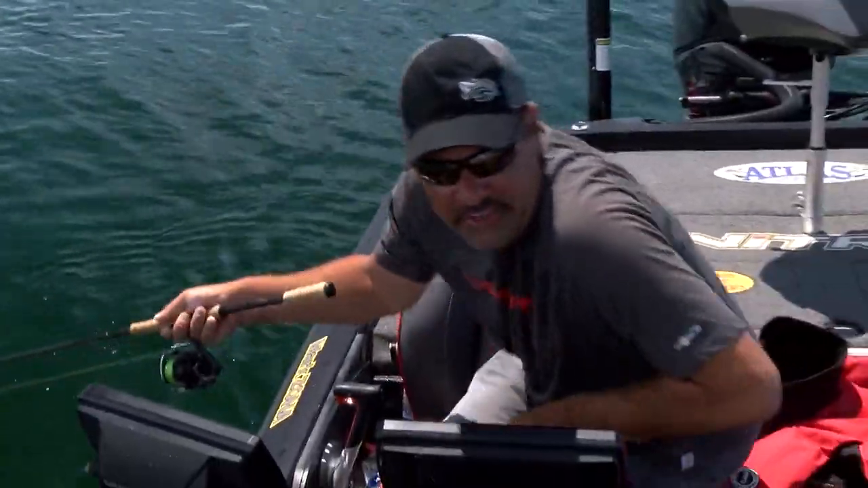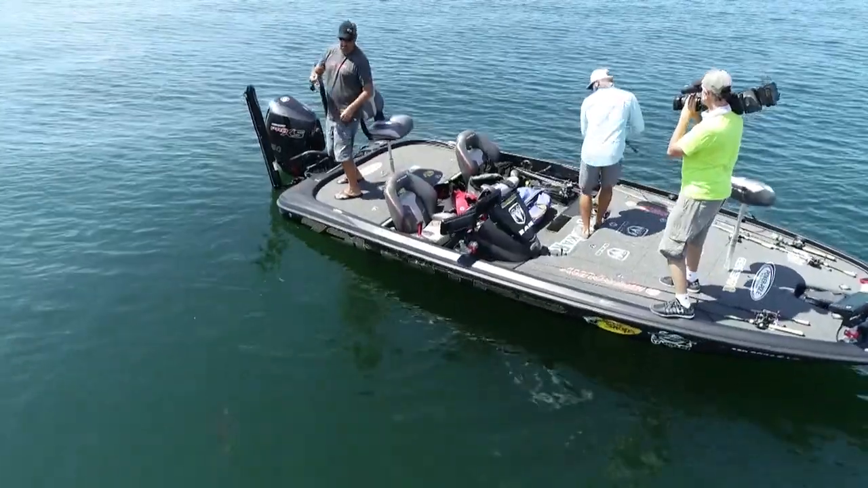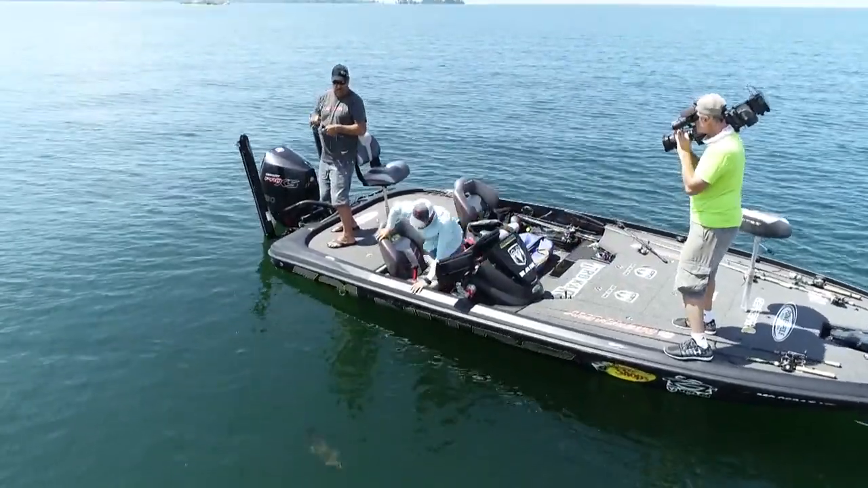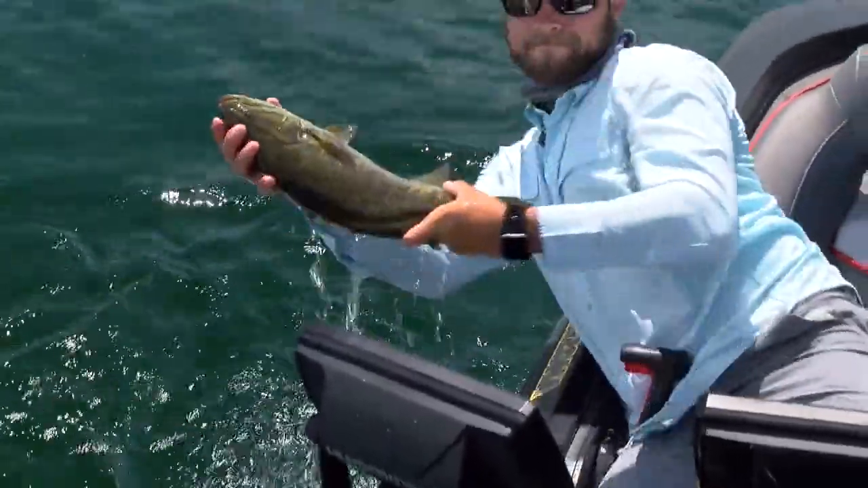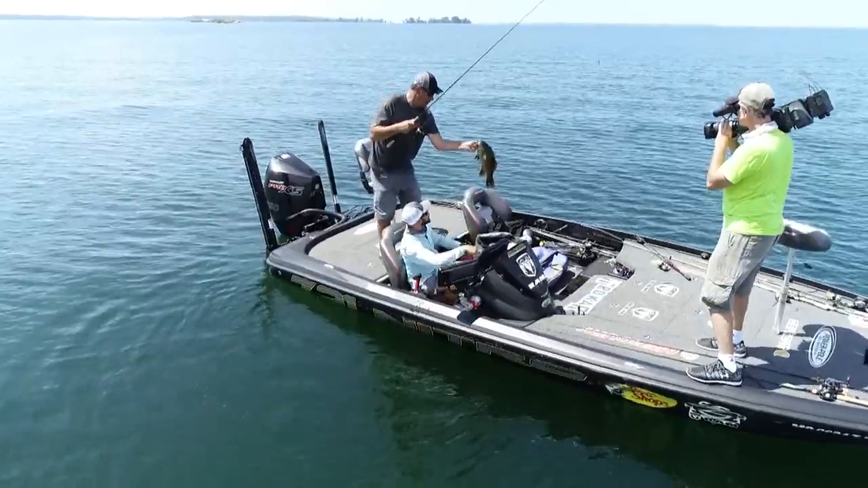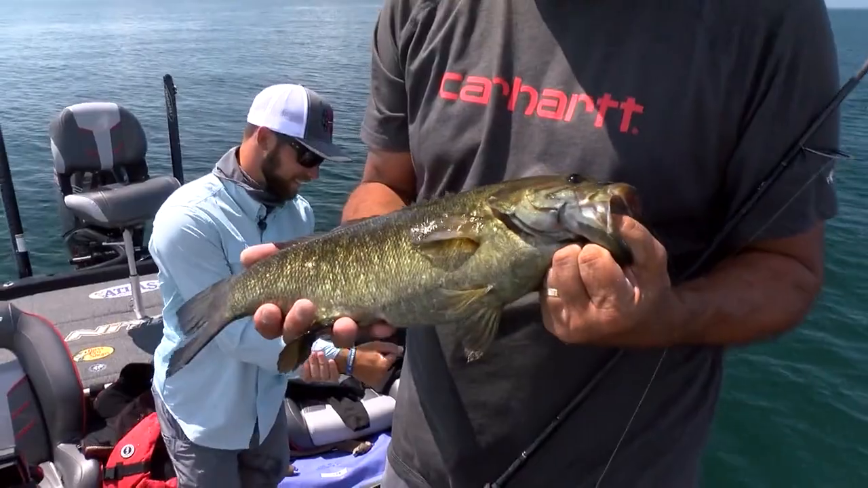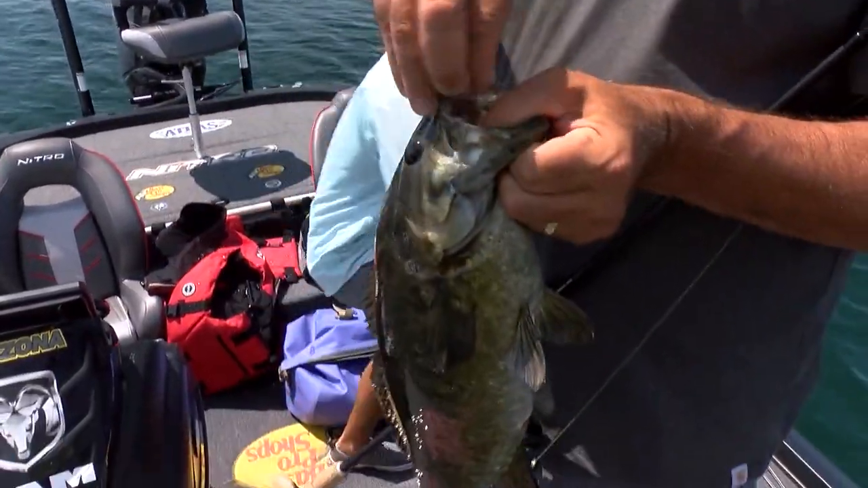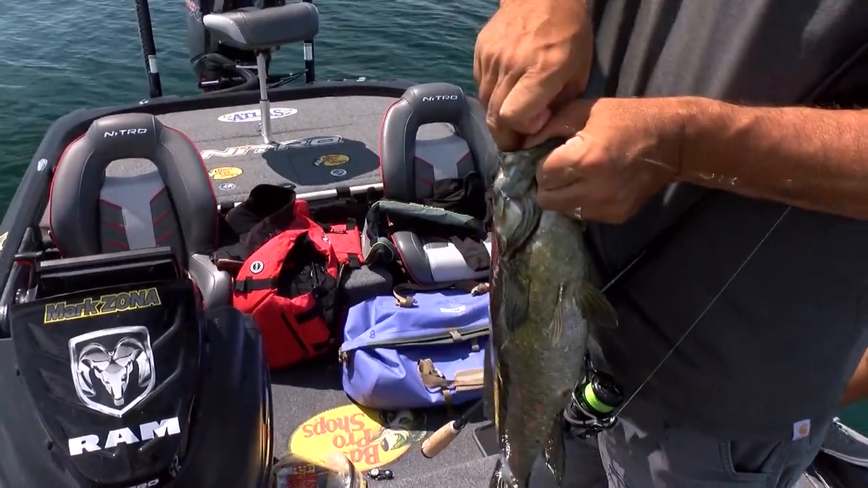You help me with this one, Brandon? Yeah, give me a hand real quick. Coming down. Wow, wow, wow. Pretty. Get in the boat, donkey. Look at this, look at that thing. How about that? That is top dead center.